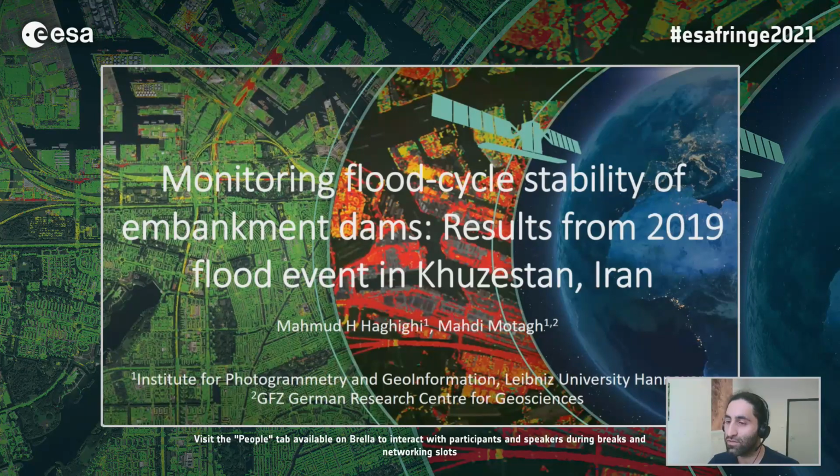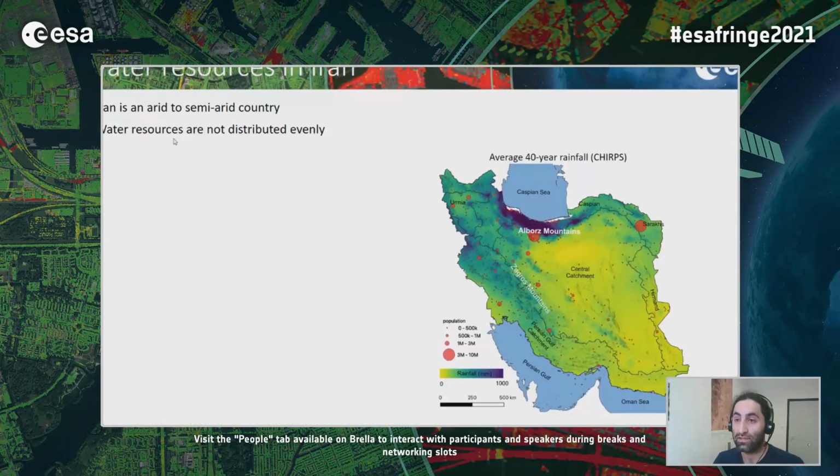Let me just give you a brief history of what the problem is and why it's very controversial, and then I can provide you some InSAR results on the stability of the dams and how they were affected by the flood. Iran is a pretty arid or semi-arid country, and water resources are not distributed evenly across the country.